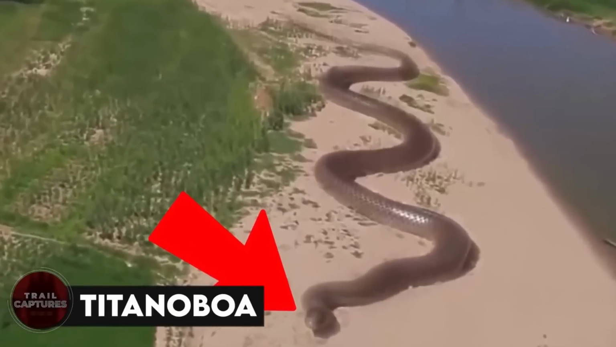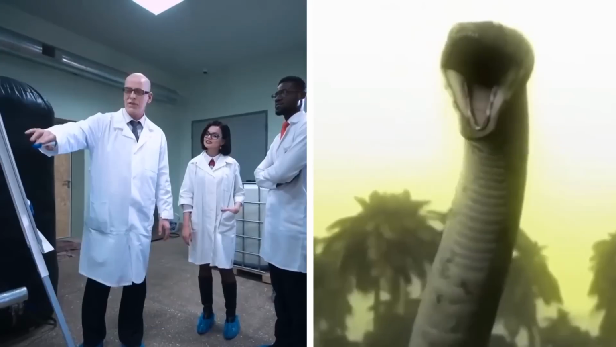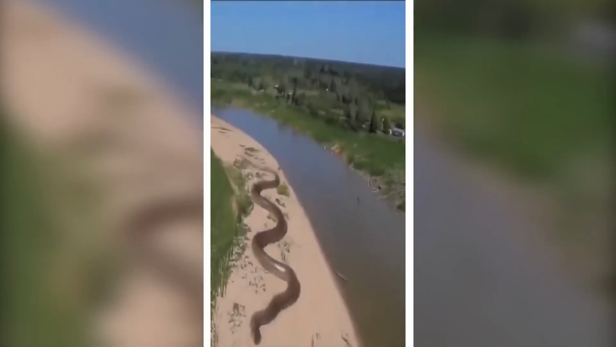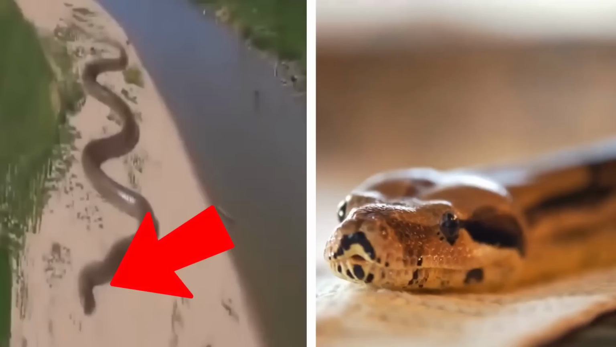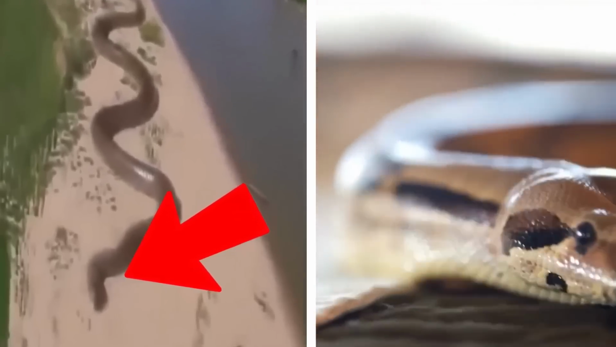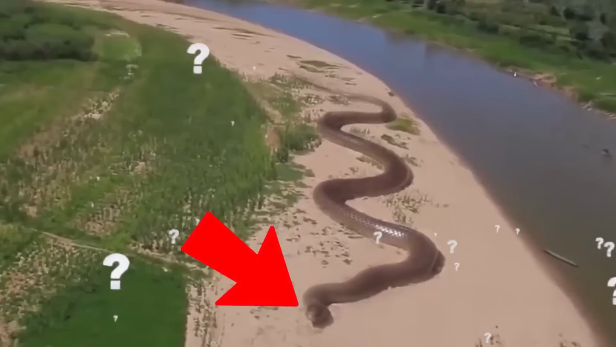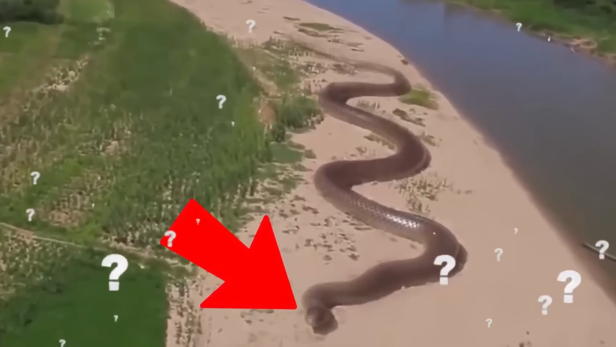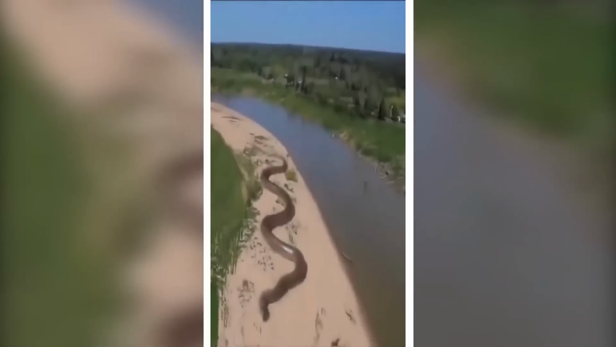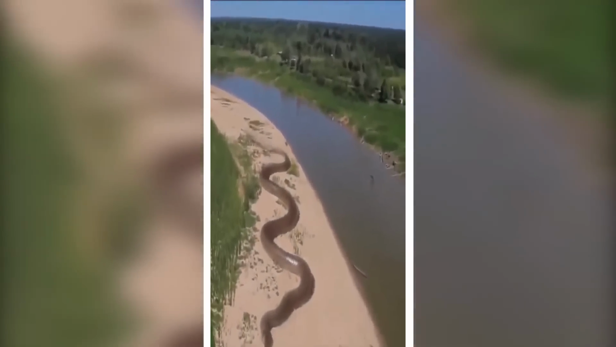Titanoboa. I know what the scientists say, that titanoboas have long been extinct. But how exactly do we explain this video? It's not edited, and the size of that thing isn't of a regular snake. It definitely was way bigger than any other. So if not a titanoboa, then what was it? If you ask me, I would say that these snakes are just as real as all of us. They just prefer to stay hidden rather than coming out.